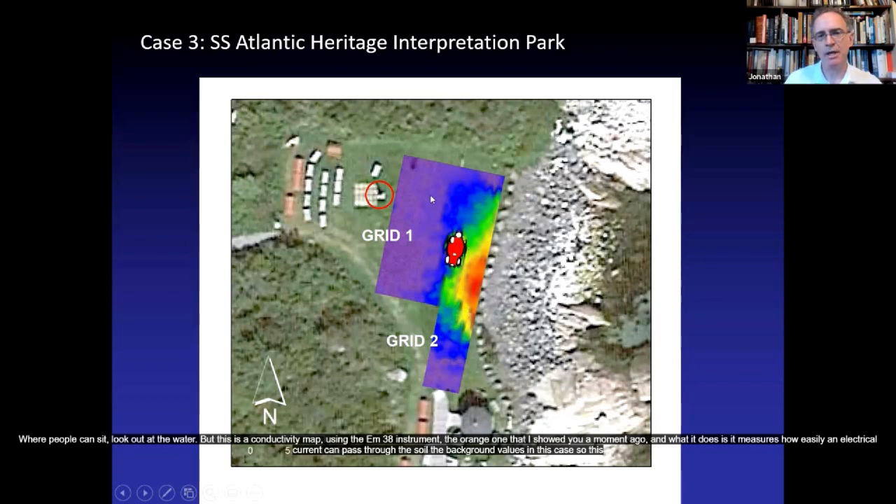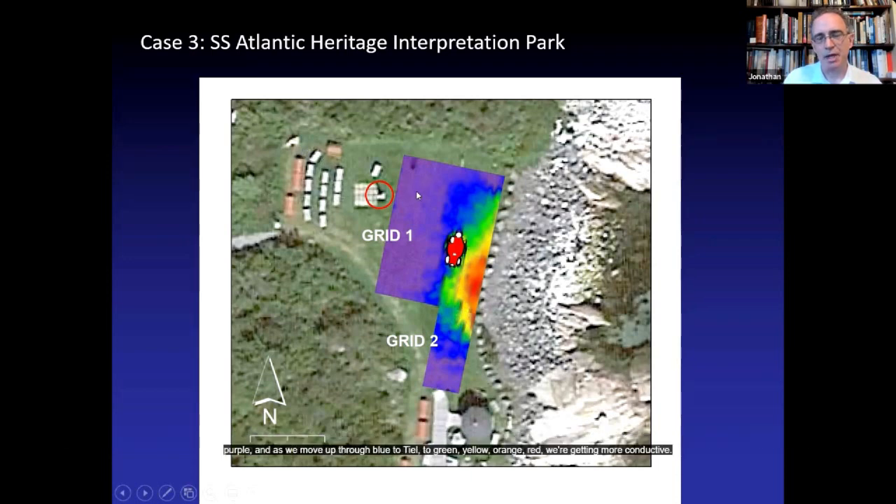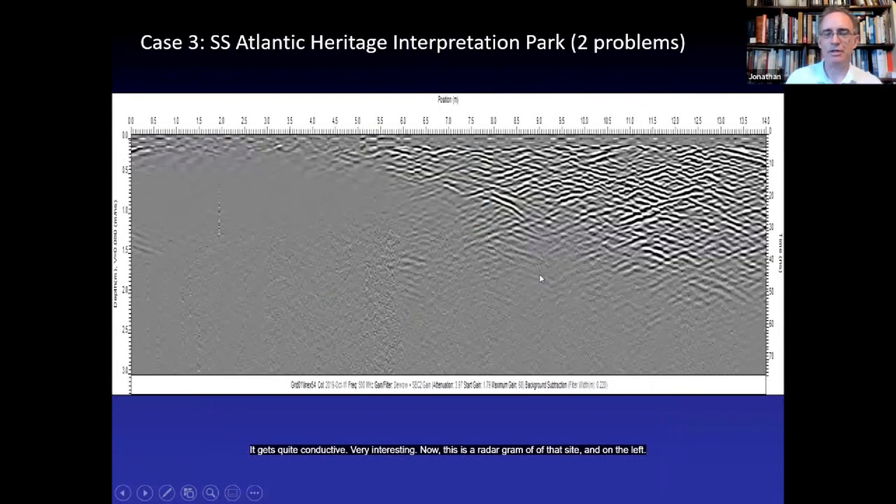But this is a conductivity map using the EM38 instrument, the orange one that I showed you a moment ago. What it does is measure how easily an electrical current can pass through the soil. The background values in this case are this purple. As we move up through blue to teal to green, yellow, orange, red, we're getting more conductive. This is worth bearing in mind because there's a very definite pattern here, and yet it also grades within the pattern. It gets quite conductive. Very interesting.